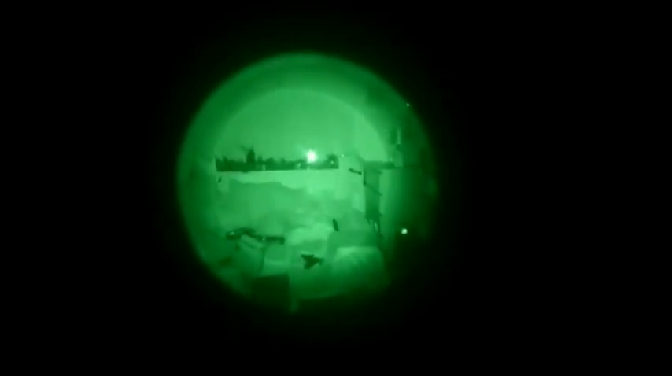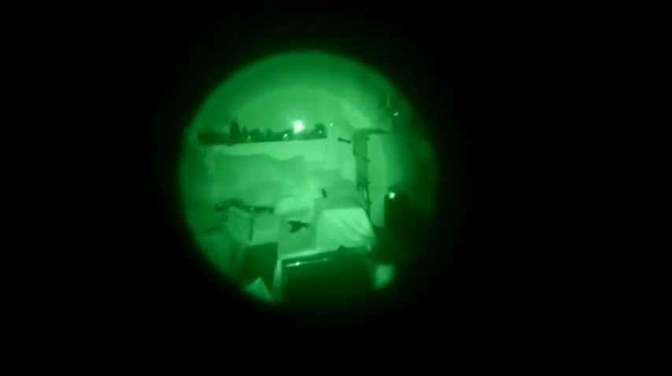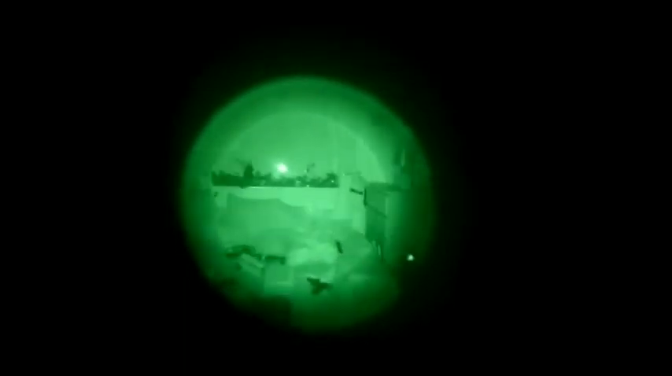It's hard to get the focal range on it. When you look down the sights, you've got to look for that white dot basically. Trying to do this one-handed is extremely hard. As you can see, the laser is a very bright white, so that's pretty good.